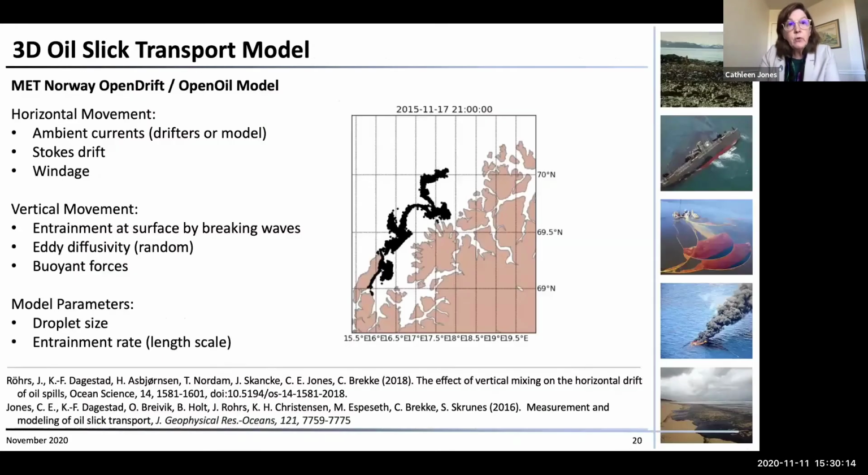wind. So the people from, I'm sorry, I'm gonna have a little water here. So Knut Frode Dagstad and Johannes Roers and Øyvind Breivik from Met Norway, they used their open oil model and initiated with the data that we had in order to model slick transport. And they adjusted the droplet size, the oil droplet size, and the entrainment rate below the surface in order to match the data that we measured.